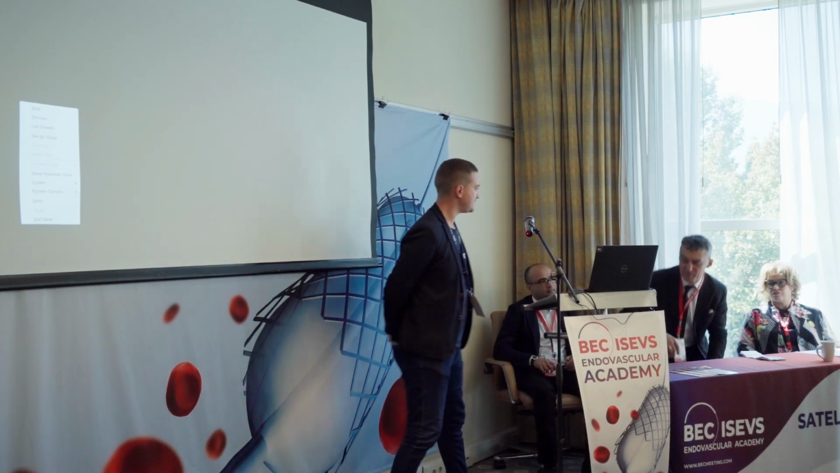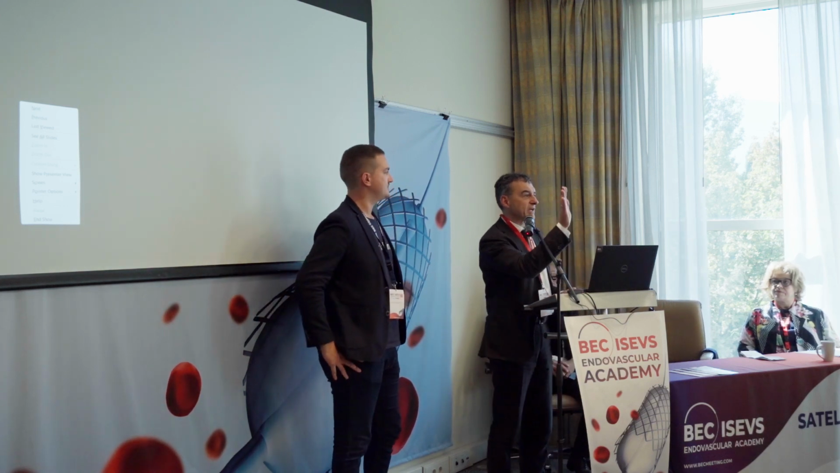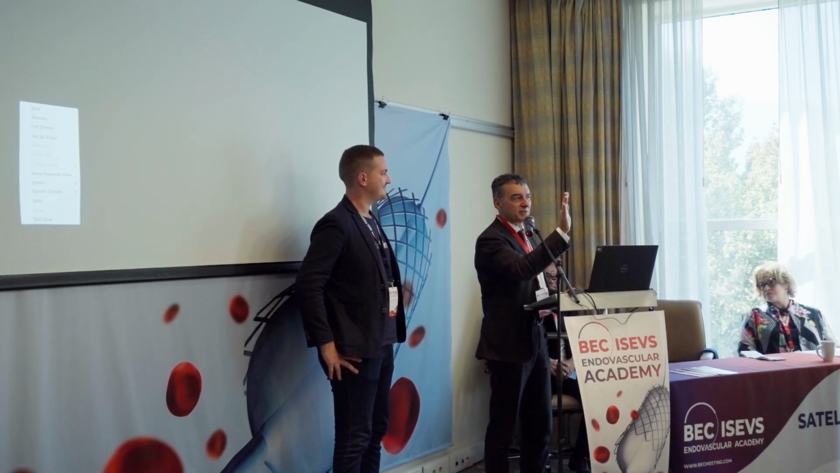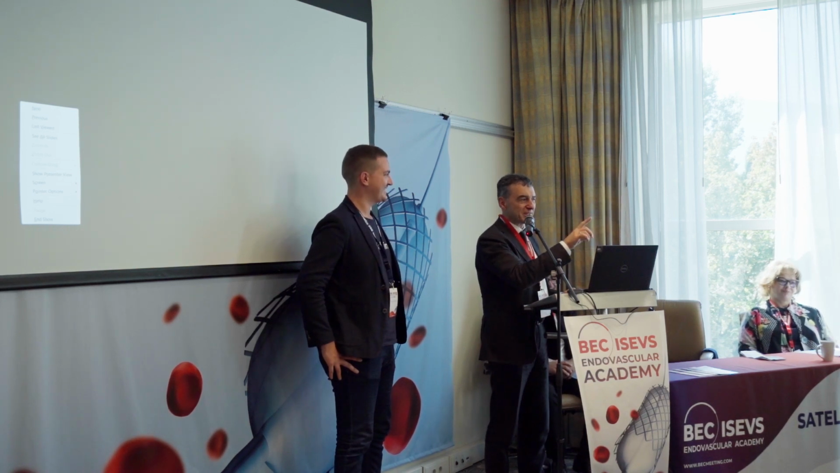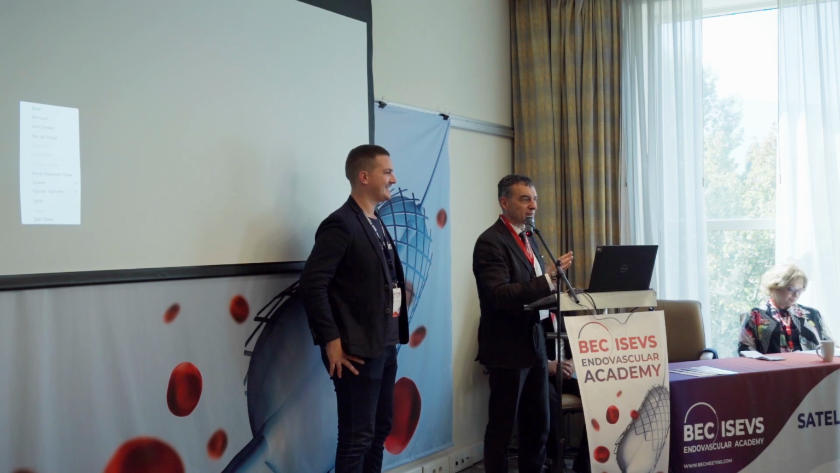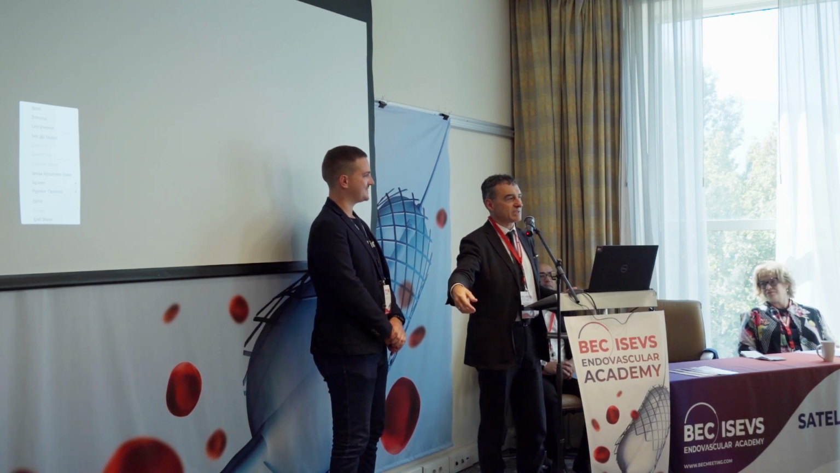If you allow me a small comment, in fact, the surgeon's hand is not regulated and not approved, but it's used and it's giving us clinical data. And this is the same way. Seeing a wound, we know that the patient has a problem, most probably vascular. And the thermography is proving whether it is vascular or not.